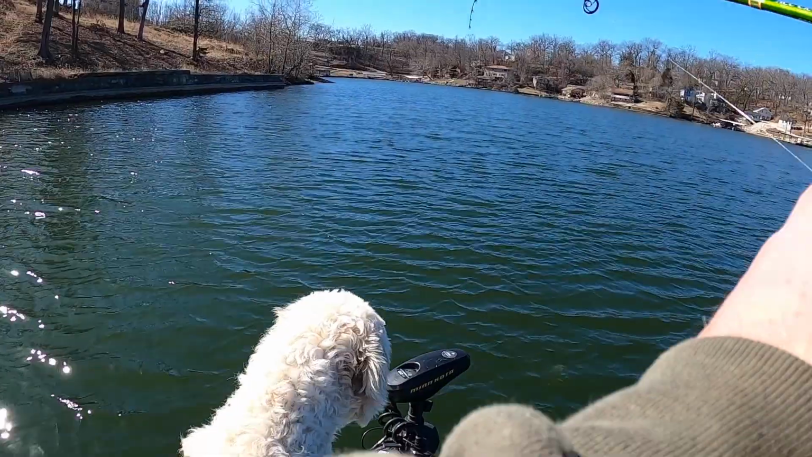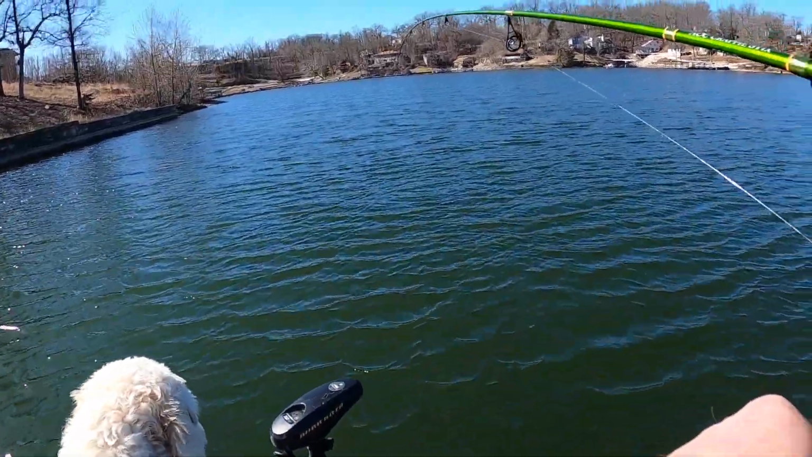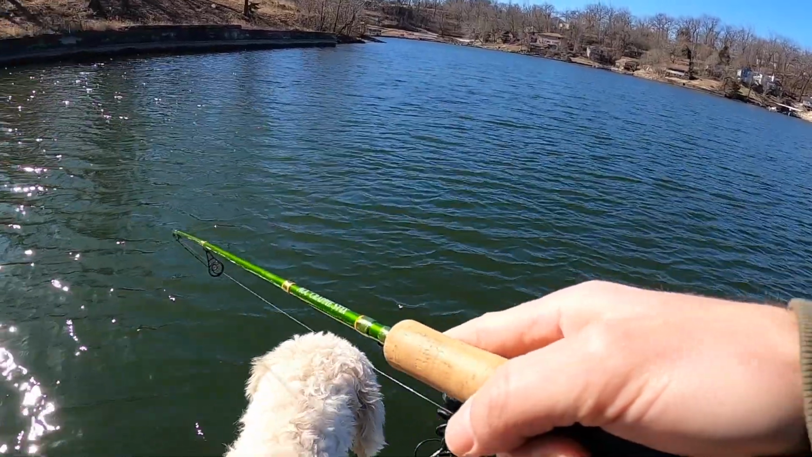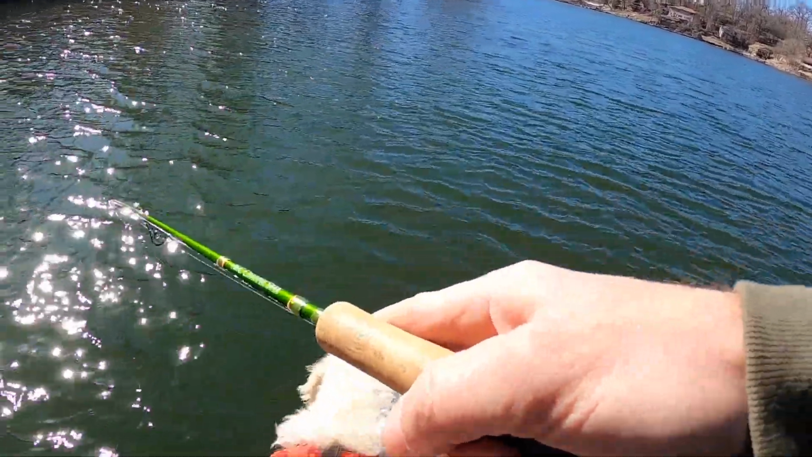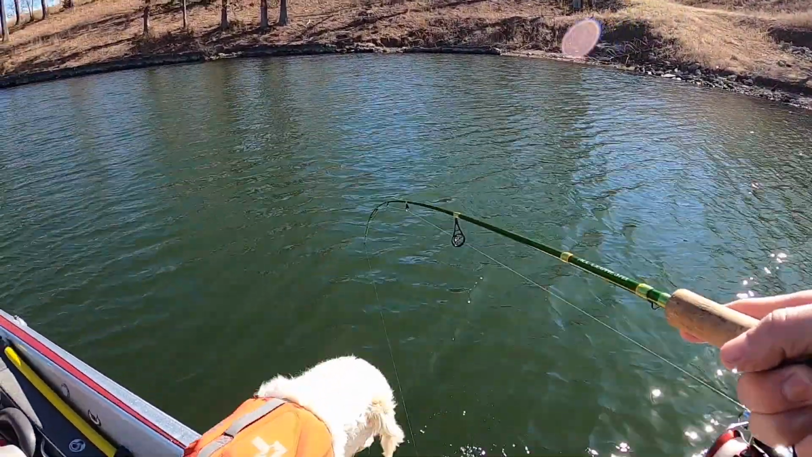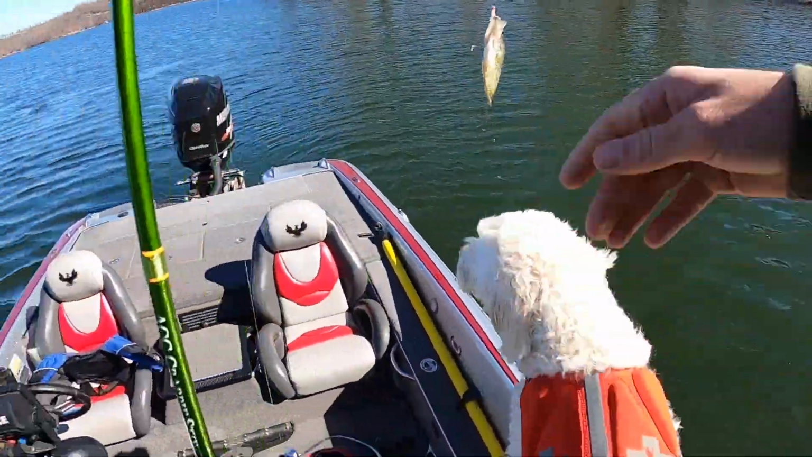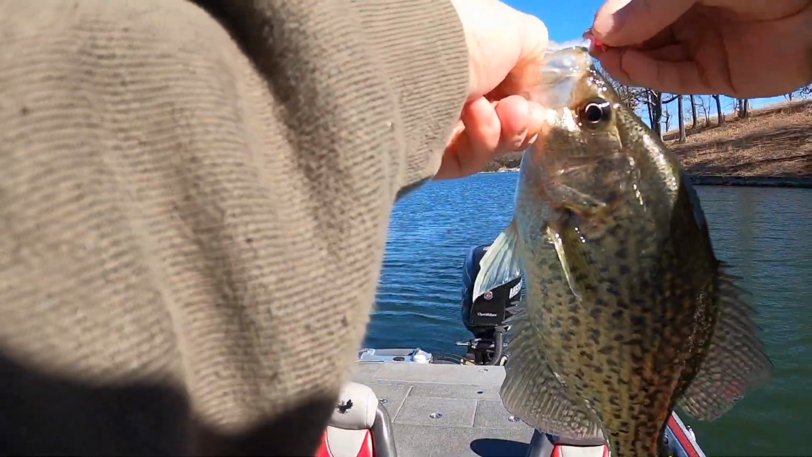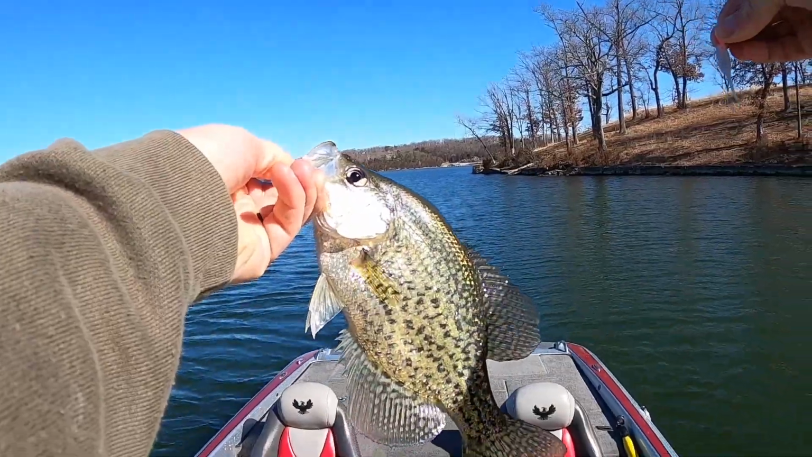Sometimes the group I just started at, they didn't want anything to do with it, but you find another group and they'll eat right away. Bernie's excited. Get him in the boat. And that is how you catch water crappie, just like that.